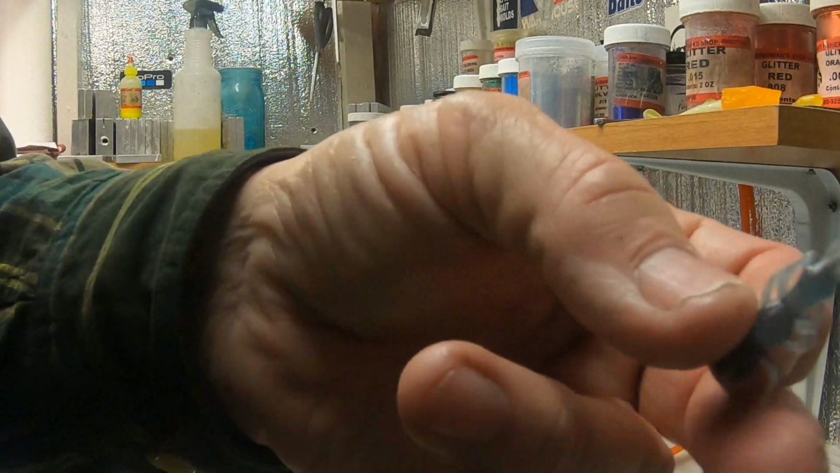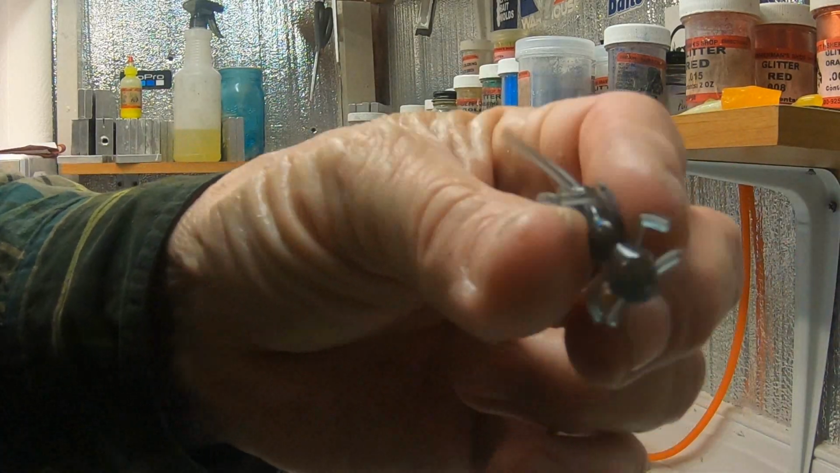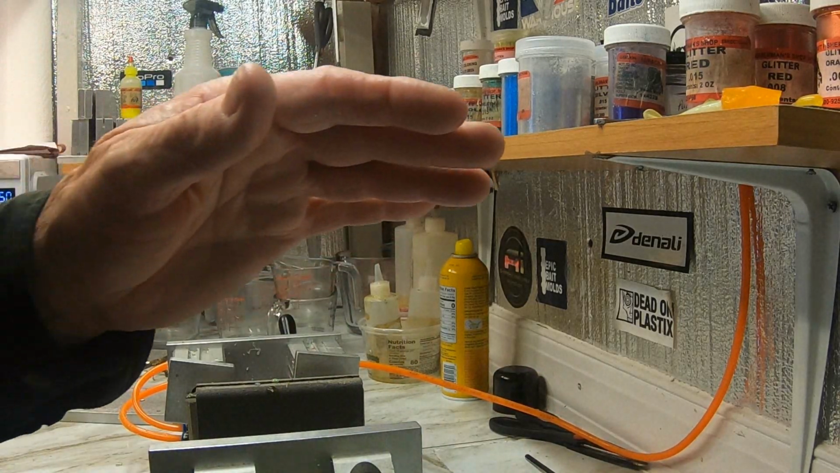So, yeah, these are seconds, guys. All these have an issue. That's why they're laying here. And most of the time it's something very small. Y'all probably couldn't even see what it is. But if they're not perfect, they don't go into the bags, unless they get past me, because I look pretty close.